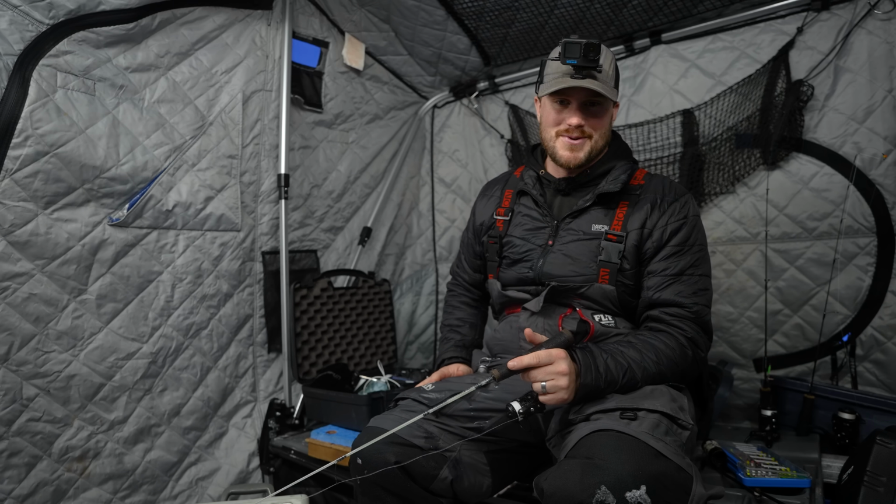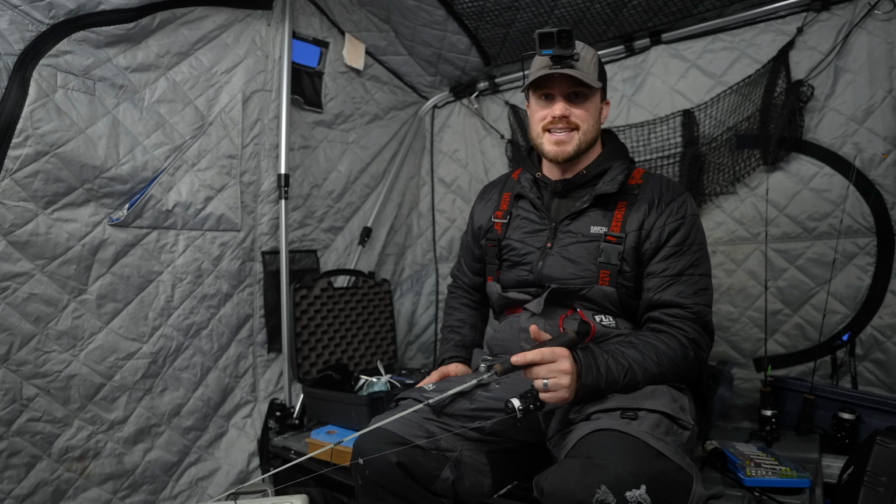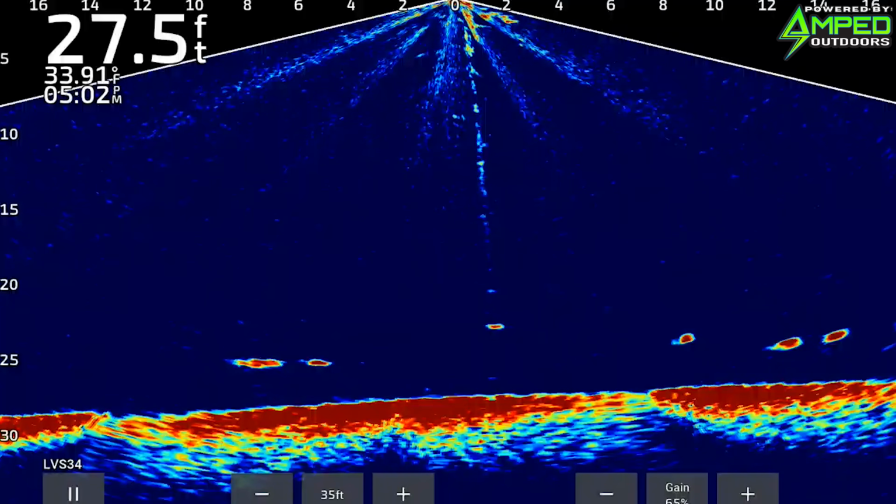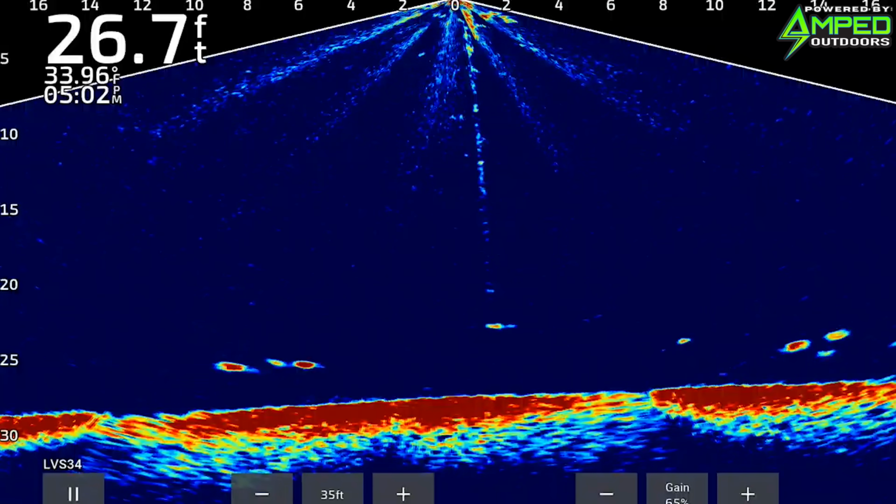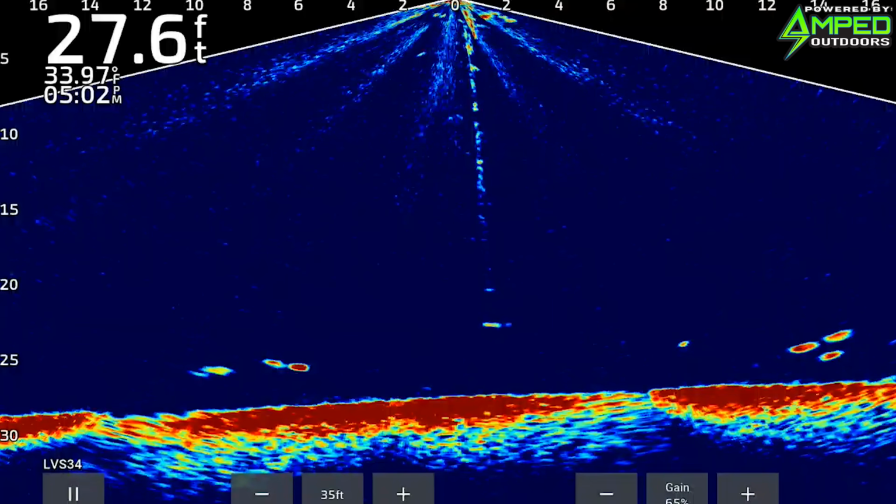So I'm fishing out of the same hole as my Live Scope transducer, which again is not ideal. But you can see how much more these fish spread out. They get a little closer to the bottom as some of those bugs come up, and they just kind of roam. Almost seems some days like they just roam with their mouth open as those bugs are coming up off bottom, and they just eat.